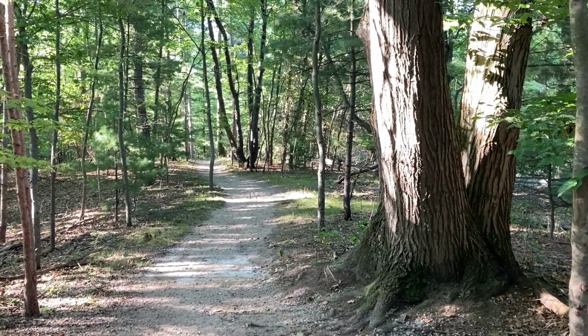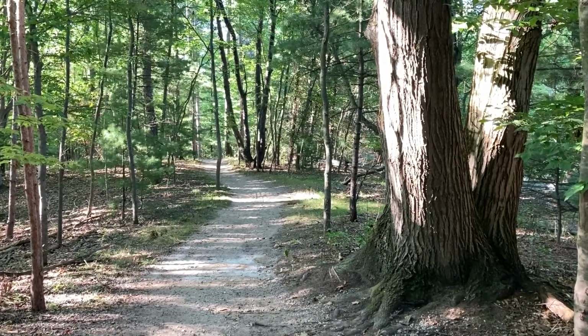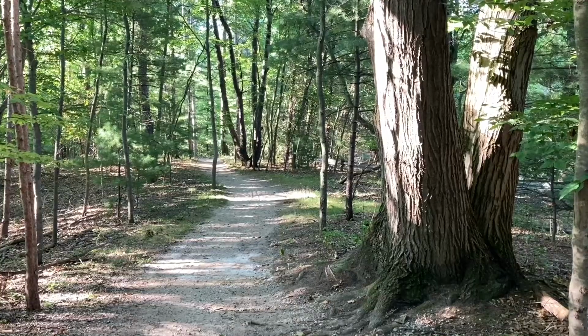So for me, that's a repeating pattern, and that they grow alongside this curving path just adds to the appeal. So the path acts as a leading line, drawing the viewer further into the composition. The repeating pattern of the trees also draws the viewer into the shot.